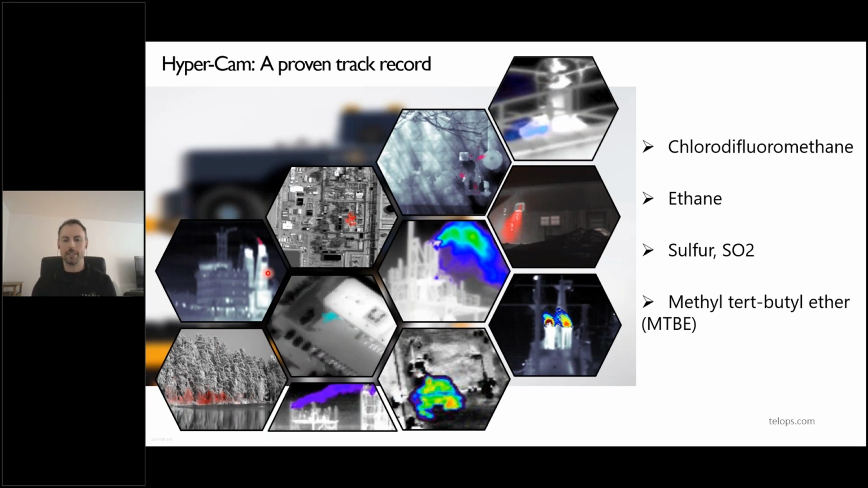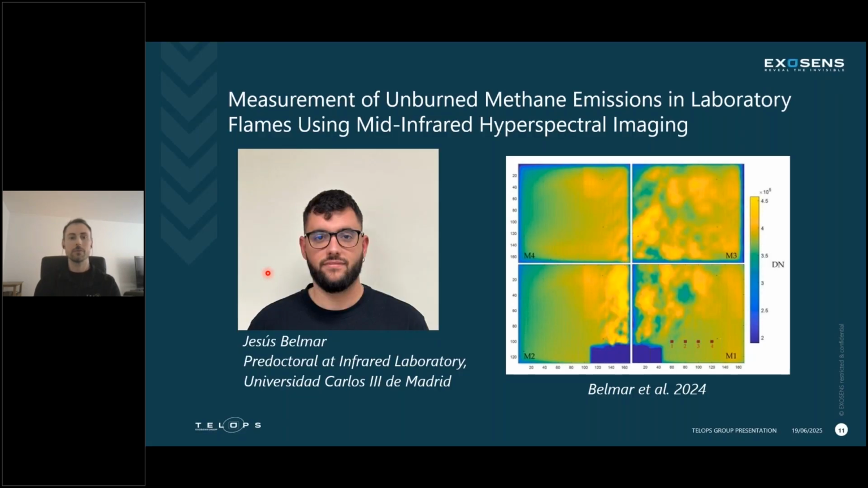So now that's kind of a little background into hyperspectral imaging there. Hopefully, anyone who wasn't too familiar at least understands a little bit about it and is able to see the uses for it, in particular for methane. With that, that's it for a brief introduction of gas detection using hyperspectral cameras.